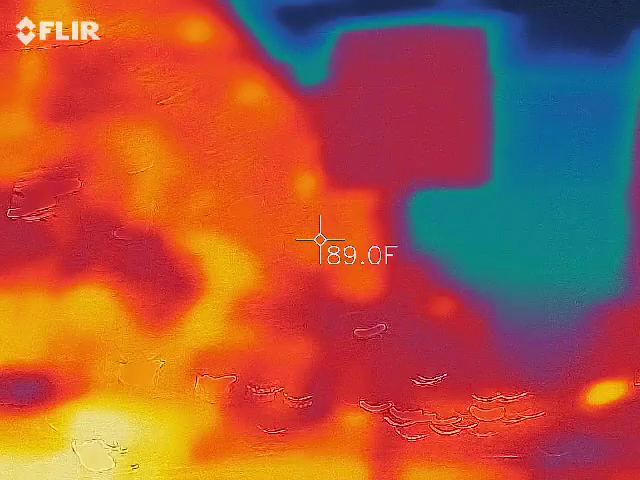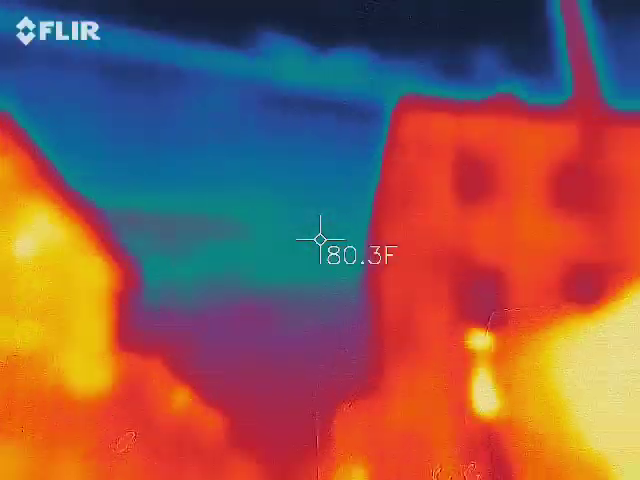Got things downtown? Yeah. Yeah, hotel is right over there.